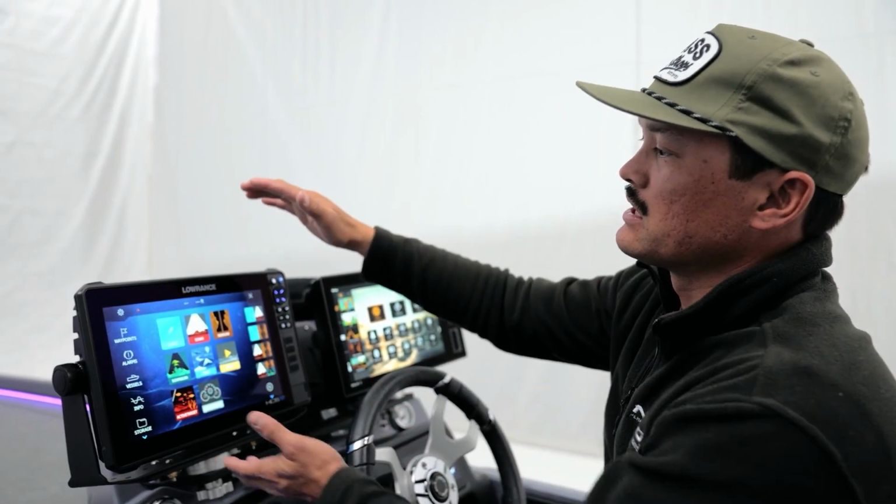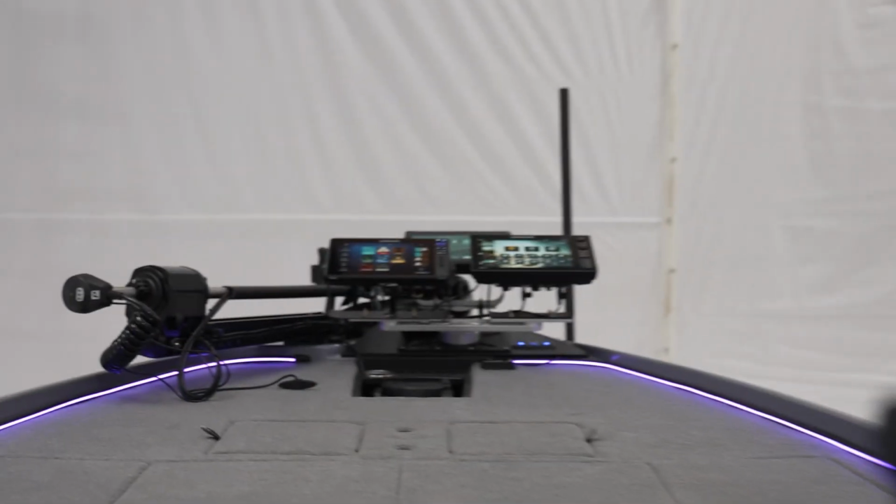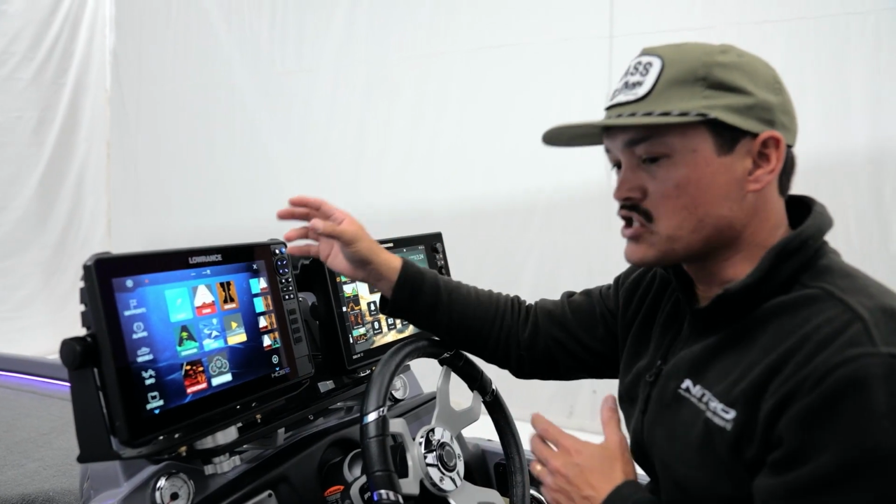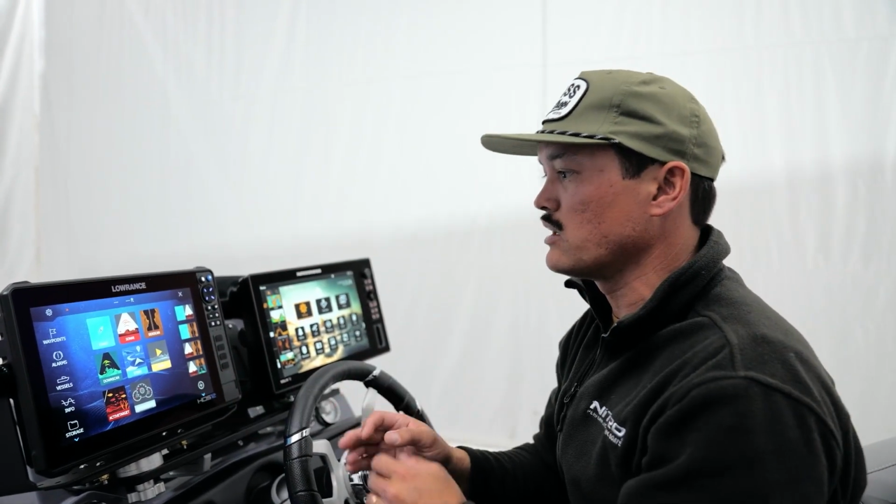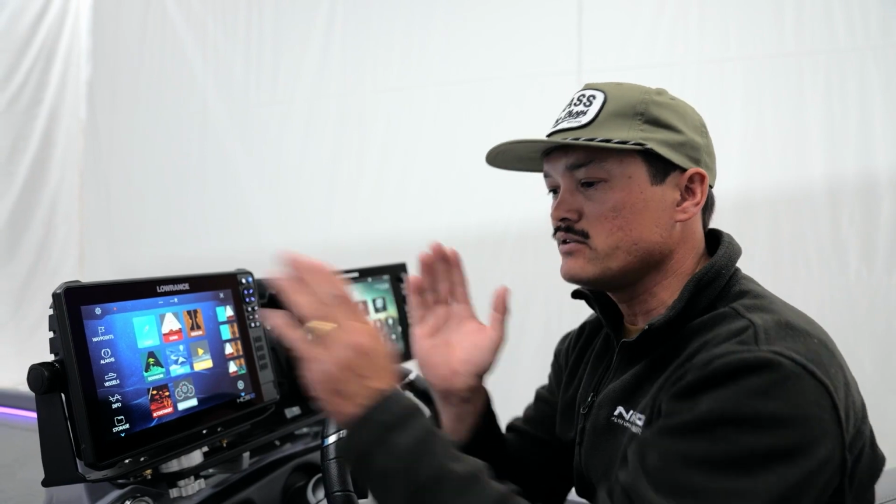And of course, with the Lowrance 12 at the console and the Lowrance 12 at the bow, the units are connected via the Ethernet cable, and you could share information amongst those two units. So that works really, really well when you place a waypoint back here. You could in turn go to the bow and boom, there's your waypoint up there, and you know exactly where to cast to.